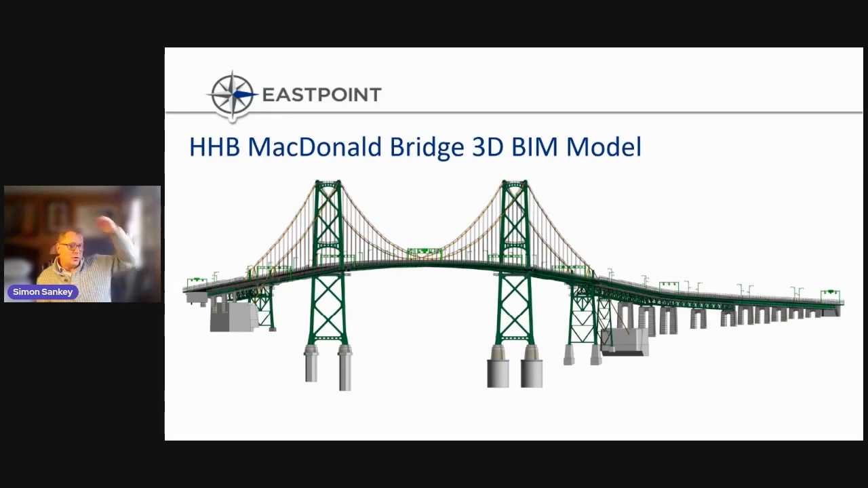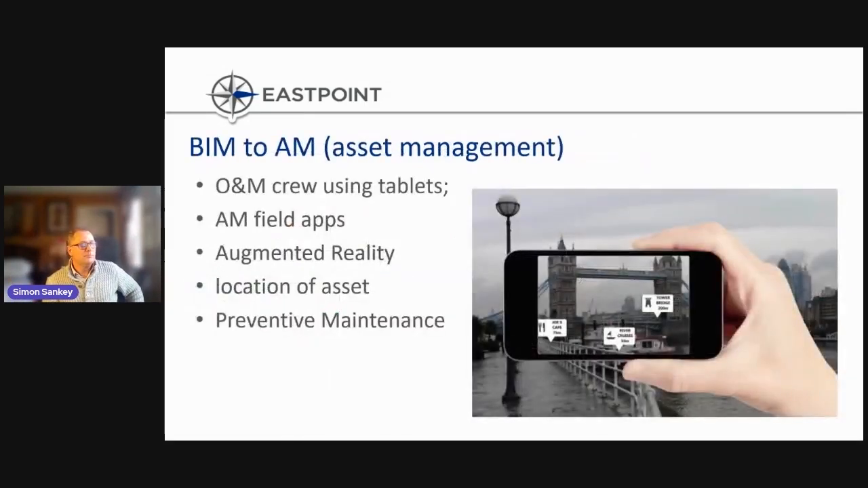This BIM model, upon completion, is going to be used, as I said, for asset management. The data contained within the BIM model is exported to an asset management database. And this allows the Halifax Harbour Bridge operations and maintenance crew to survey the bridge or the asset. And using handheld tablets and field apps, they can view the bridge in the foreground. And then our model is actually in there as well in augmented reality.